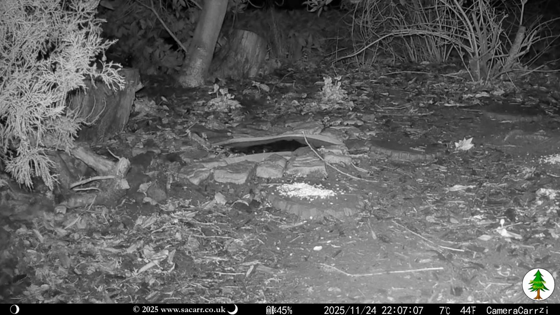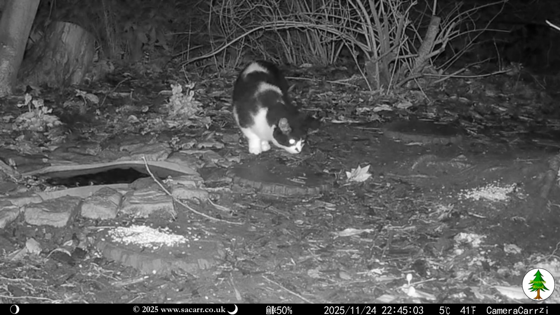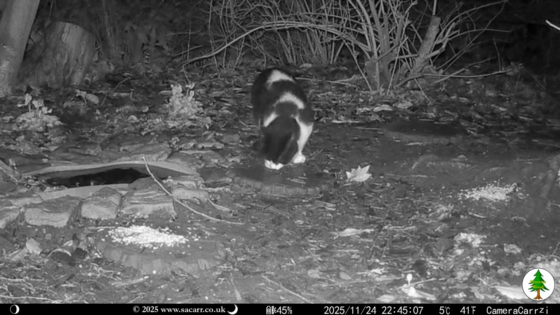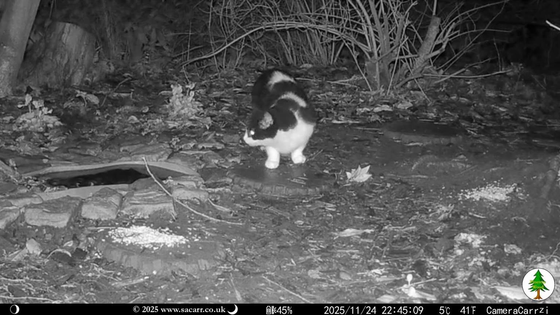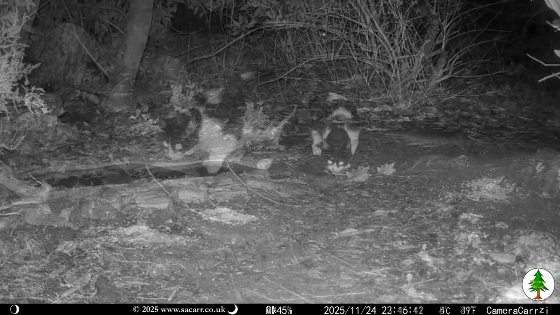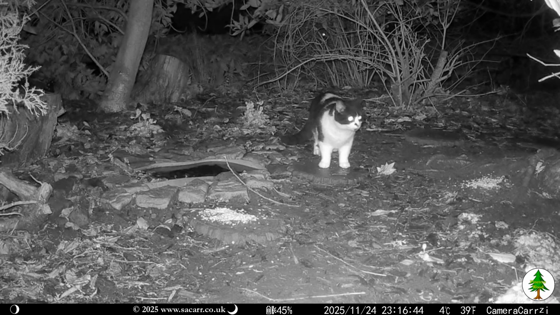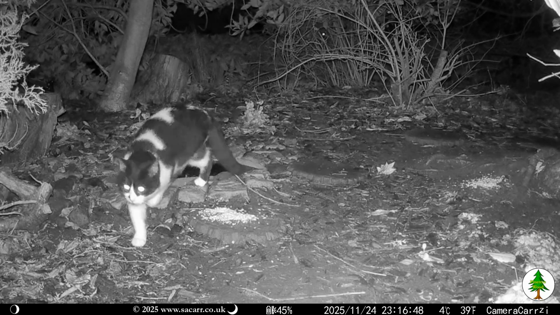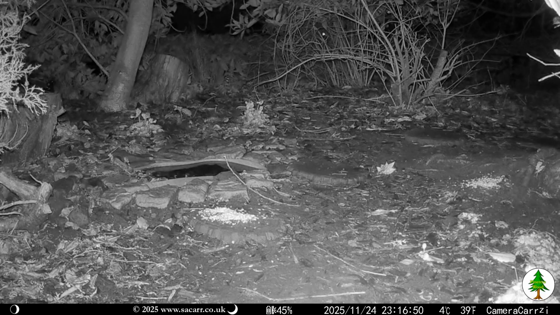Half an hour later, Chevron the cat turned up. He could smell that there'd been food around. Another 30 minutes after that, at 11:16, Chevron was back again, sniffing around the same spot. He left the wood via the middle pathway towards the lawn.